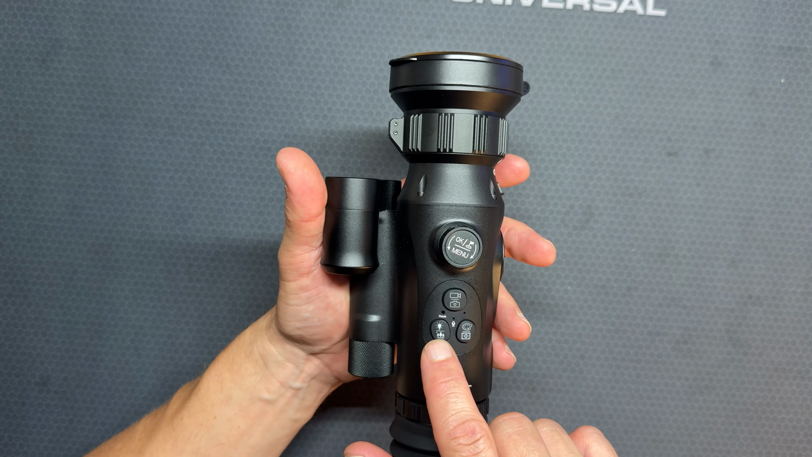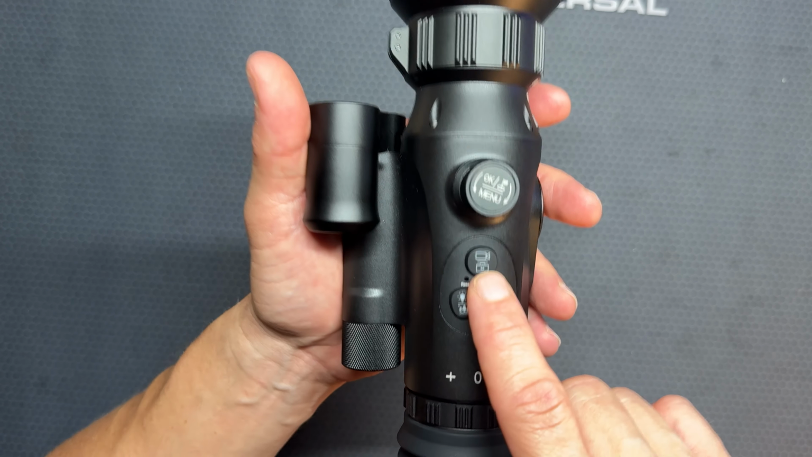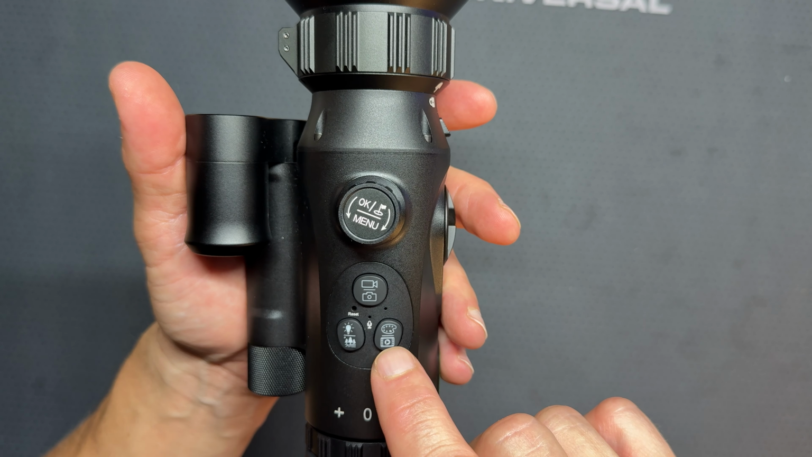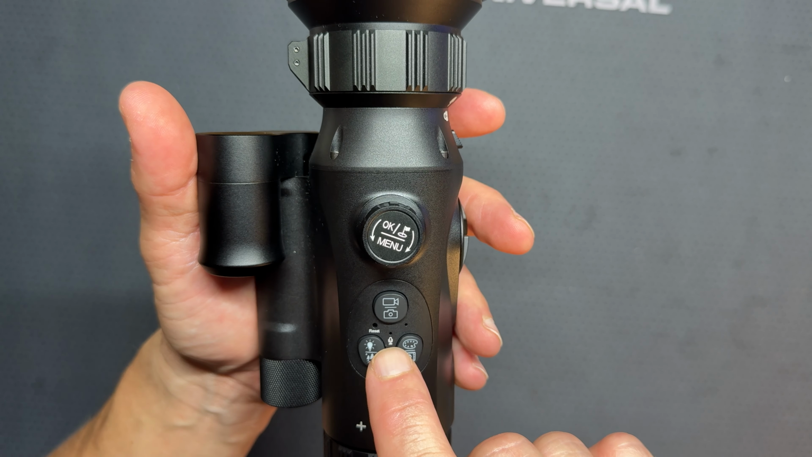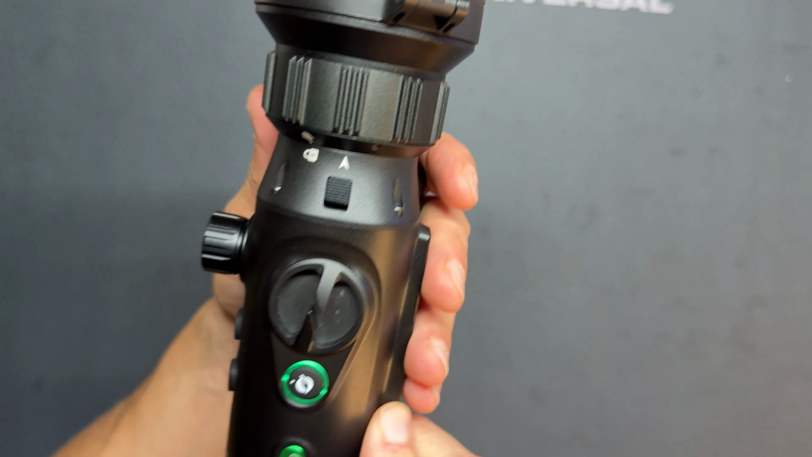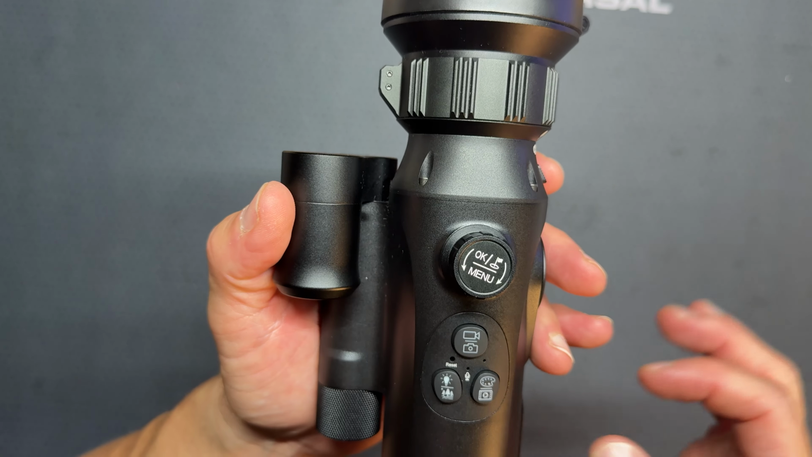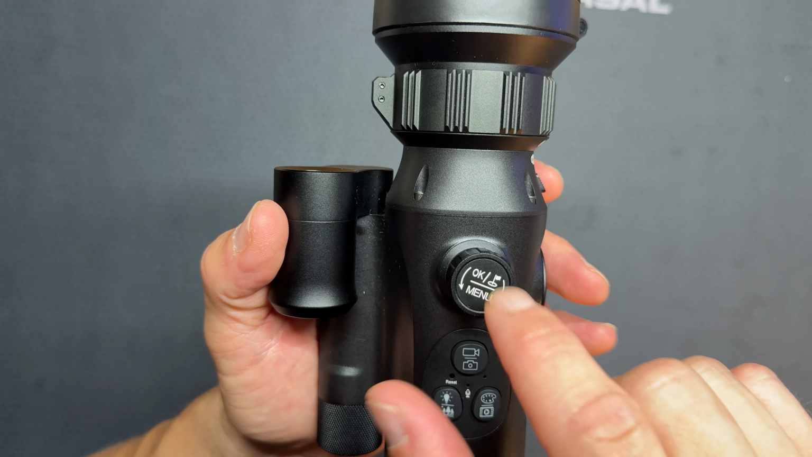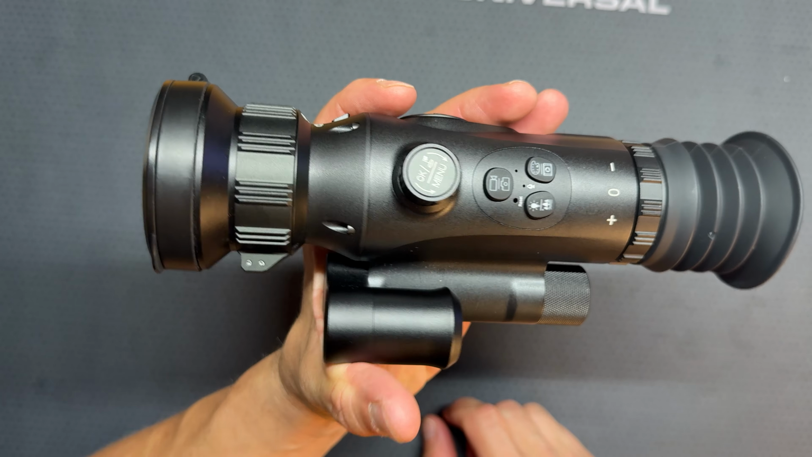Here it explains brightness, your different scene modes, your record button, and then I'm assuming different color palettes and a way to review your footage. It looks like it does record as well. It's got a little record feature here, so we'll test that out as well. Those are the only buttons you really have, these three right here. This is a multi-function button where you can scroll it this way, push down, or press and hold. All right, let's get outside, turn this guy on, and take a look around.